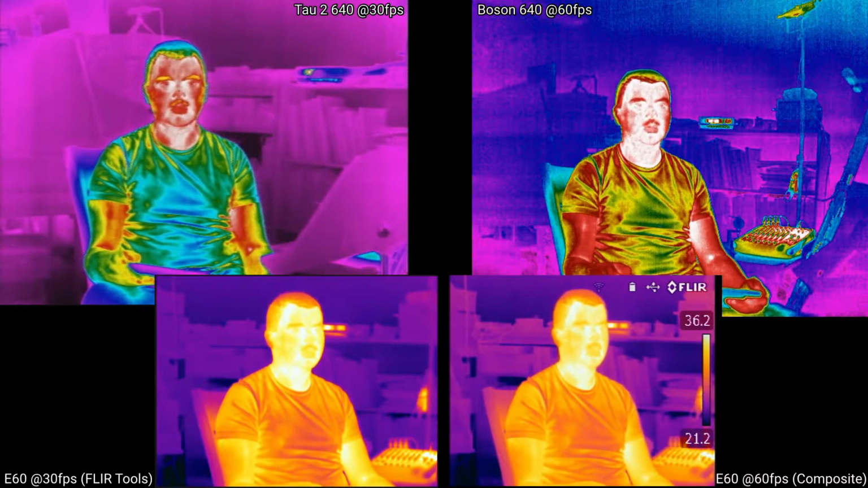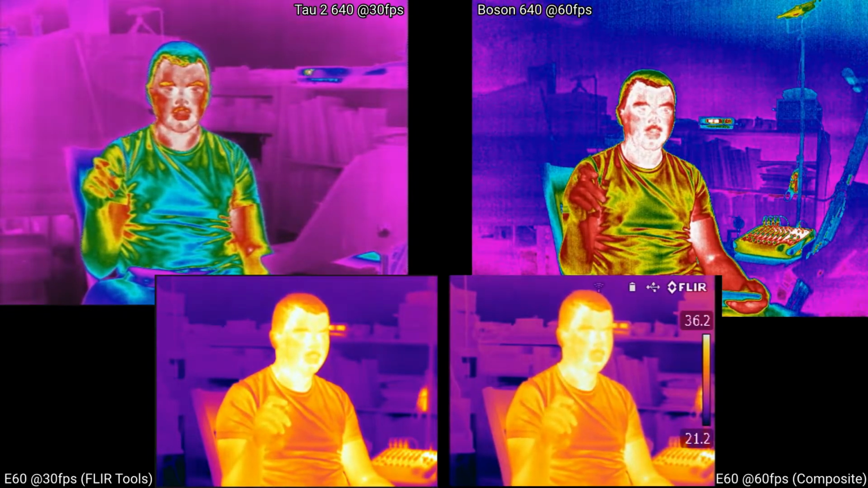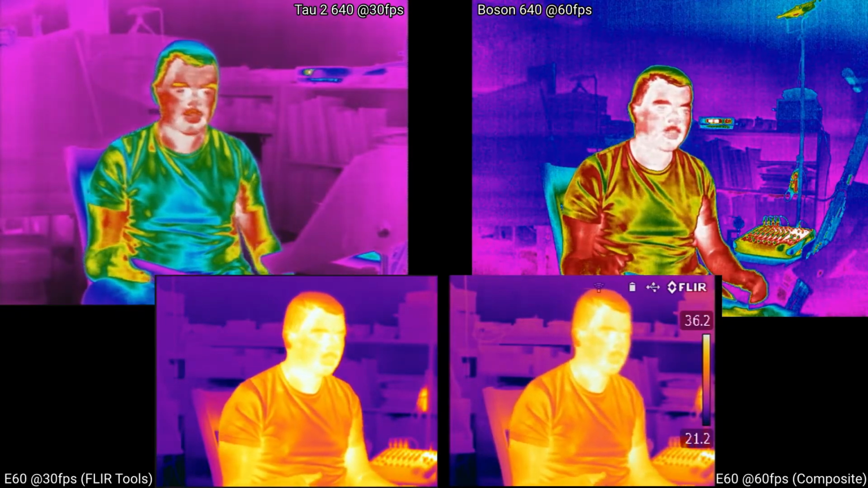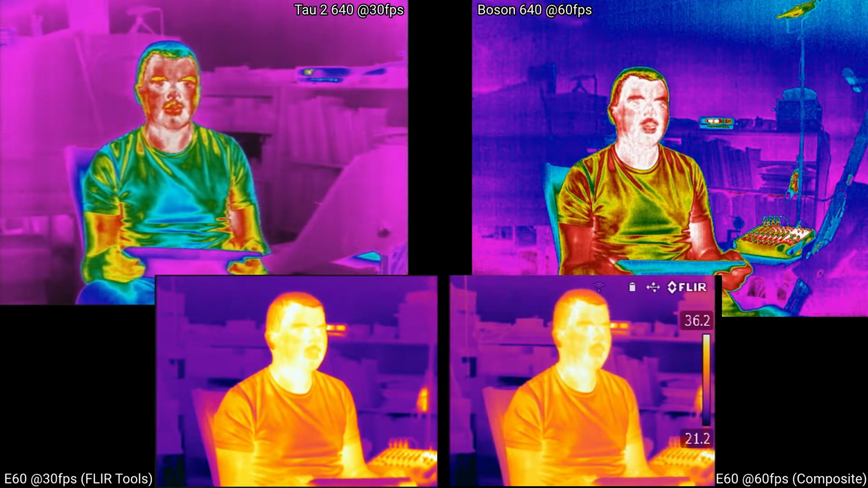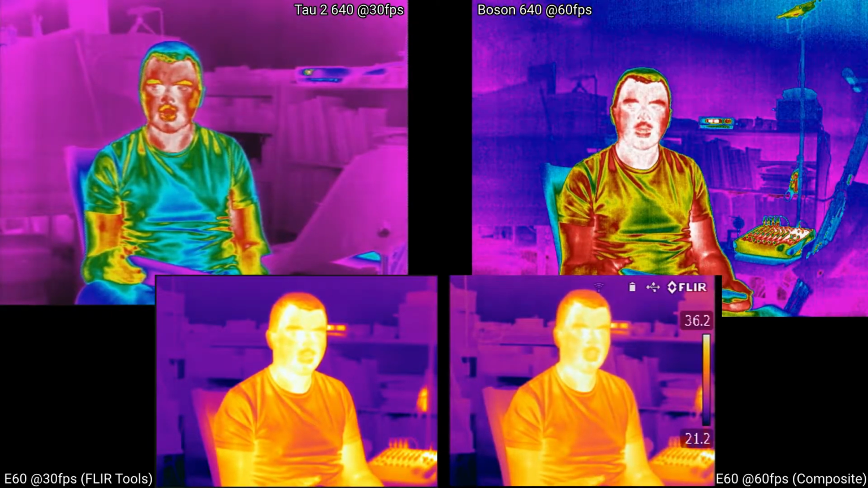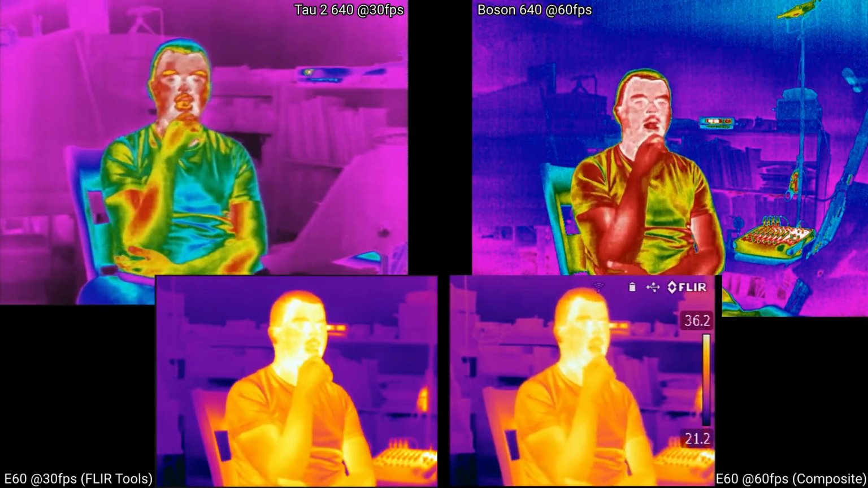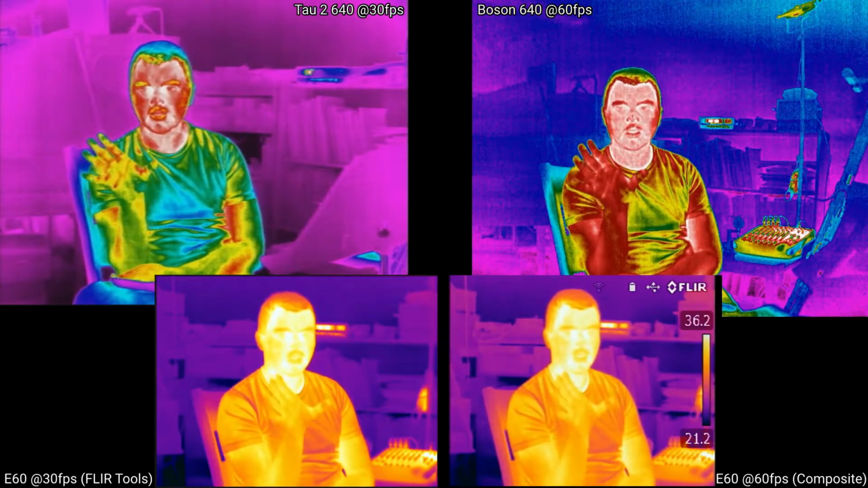The Tau 2 is not radiometric, so the only one that's actually capable of getting temperature data is the E60, and you can see on the right side of the rightmost capture that I've got a little graph showing the ambient temperature and the scale of everything. This is amplified to a degree because the Boson is not as easy to control. The Boson application is difficult to describe if you haven't used it before. It gives you lots of sliders for changing things, and a lot of them are good to use, but it doesn't give you much control over where the palette lies on the total dynamic range displayed by the camera.